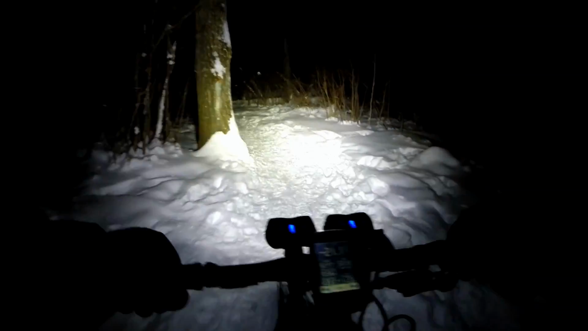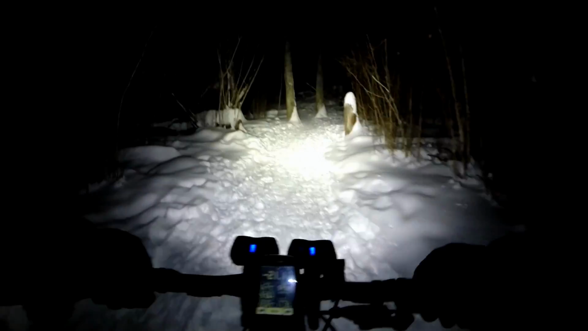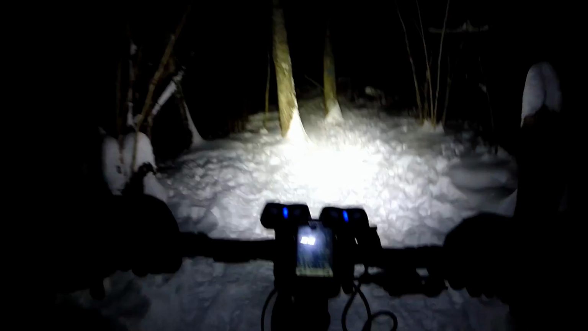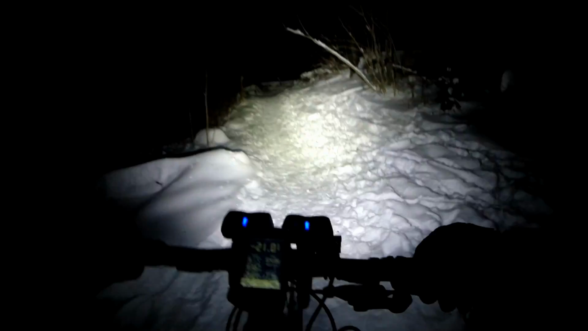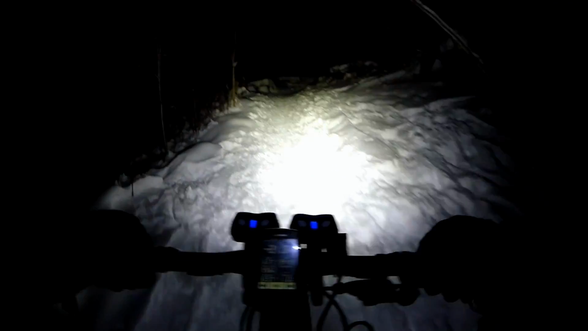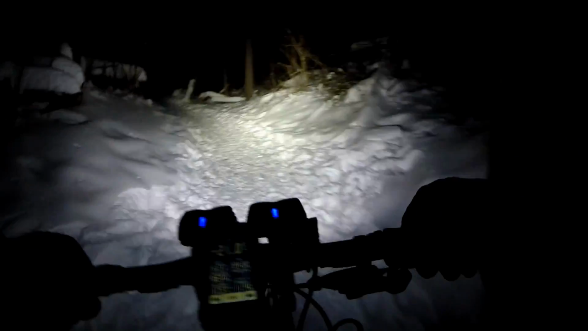I checked one guy's Strava ride today through here. Really fit guy. His average speed for the ride was 12.4. But well, that's kind of slow considering all the foot traffic that goes through here. But now I see why. It's the type of snow. Because now our average speed is 12.5. A very steep part. Tree is gone. Really steep part here.